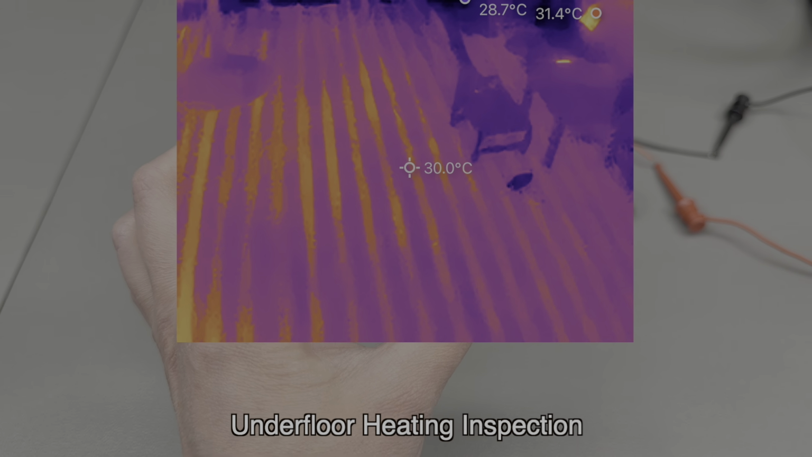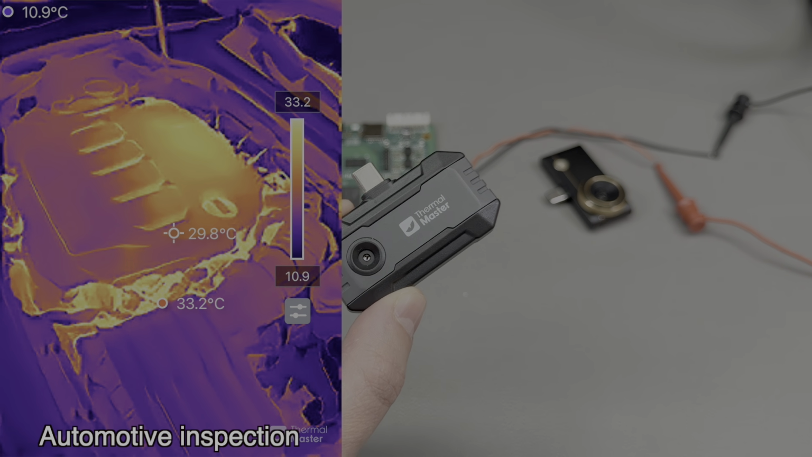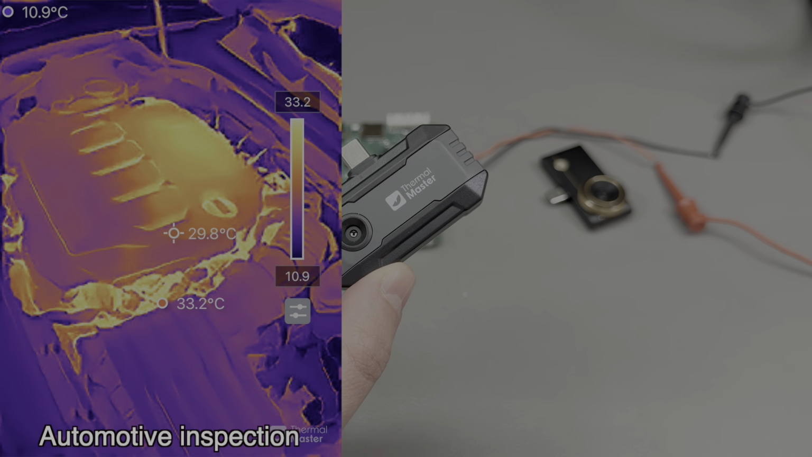Another place where I tested this camera is by looking at my underfloor heating. It can definitely see the individual pipe lines under my floor, and if there was a leak, for example, I'm pretty sure it would be able to pinpoint it with enough accuracy to actually go in there and perform the repair. Another possible application is inspecting the engine compartment of a vehicle.